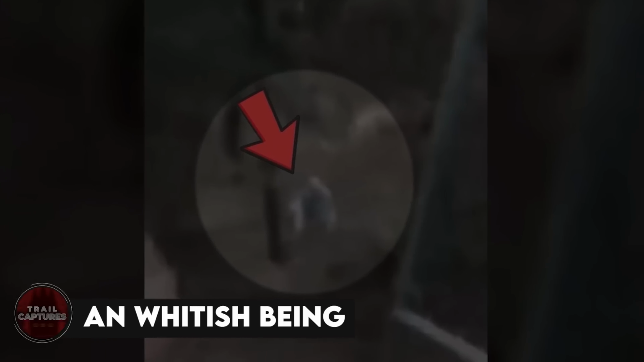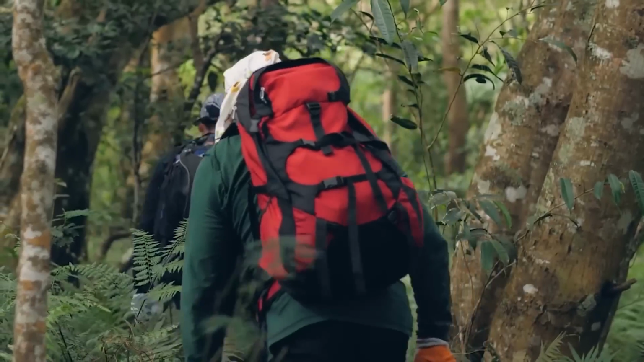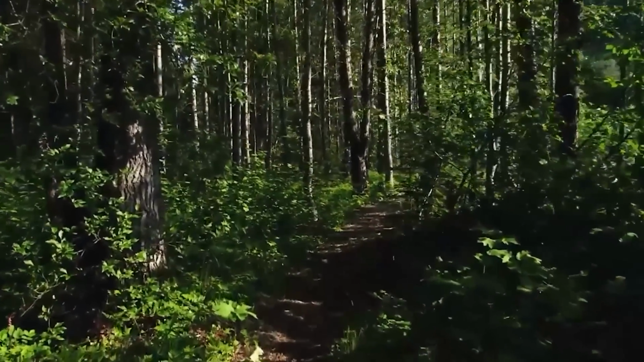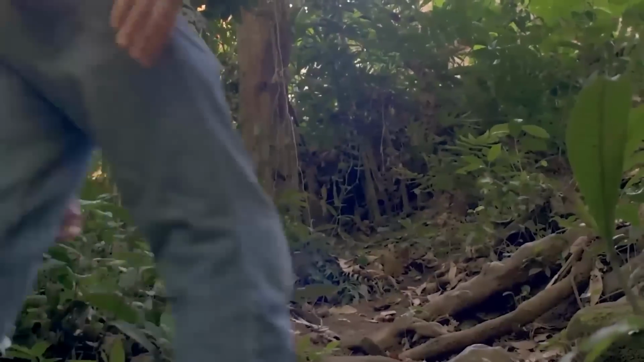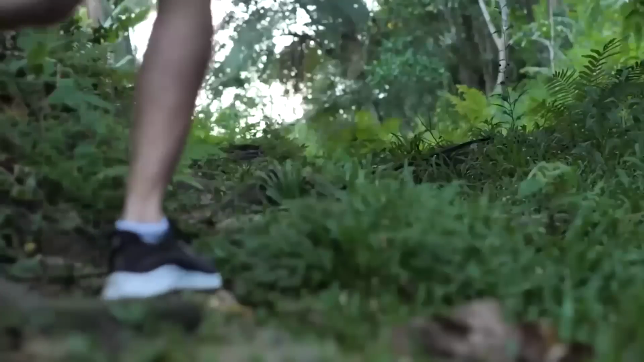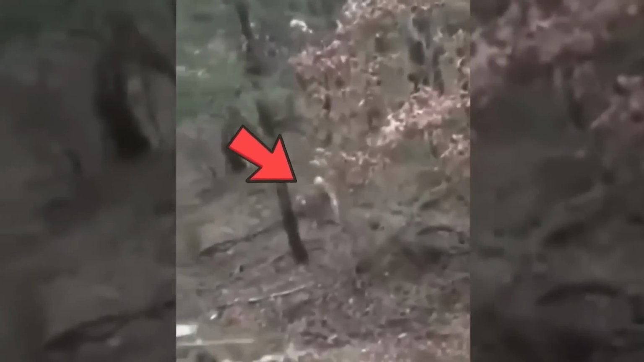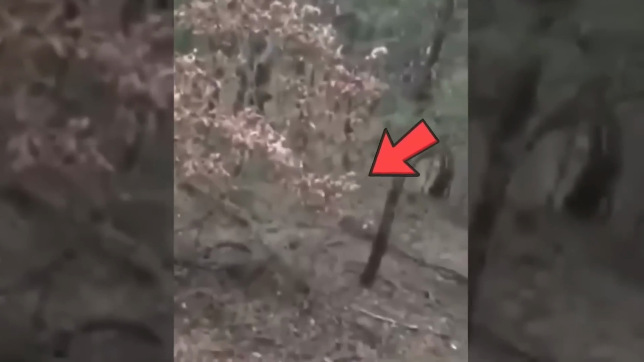A whitish being. When two guys were in the forest filming and doing their thing, they heard strange sounds coming from somewhere nearby, and they thought it'd be better to go and investigate the area. Unaware of what was coming, they went there, and then this happened. A strange, pale creature came running towards them, scaring the guys. The video ends suddenly, so we're not sure what happened to them.